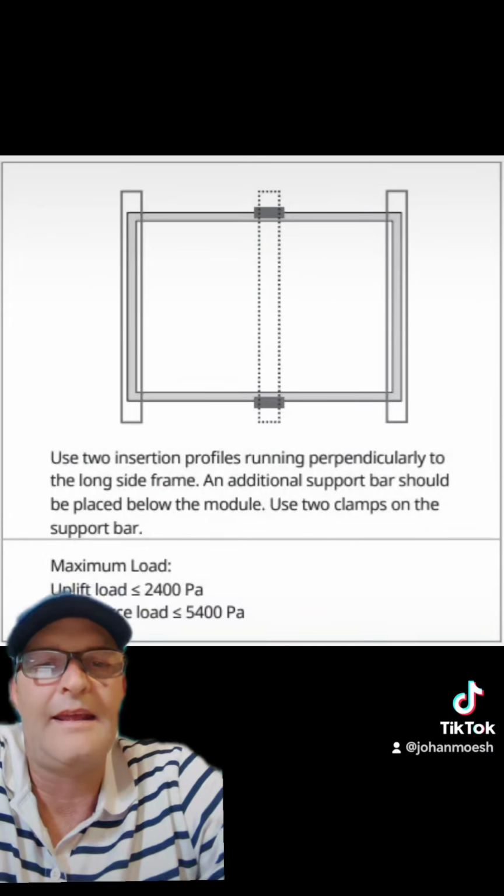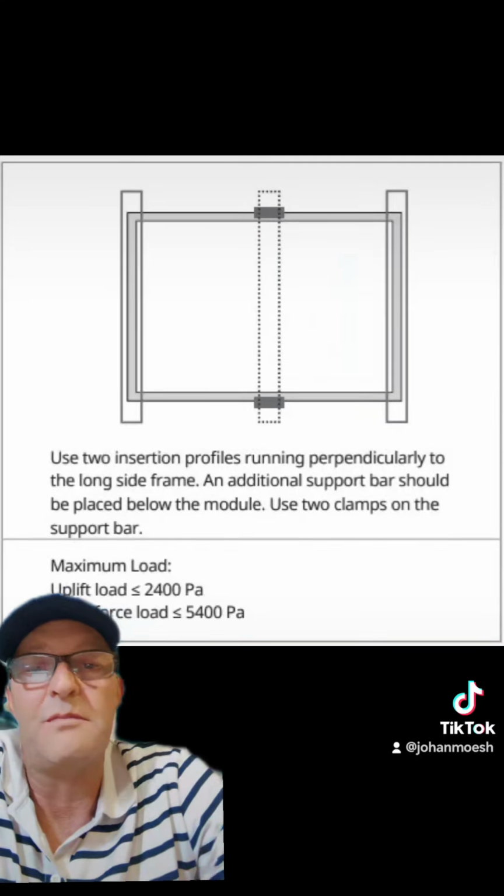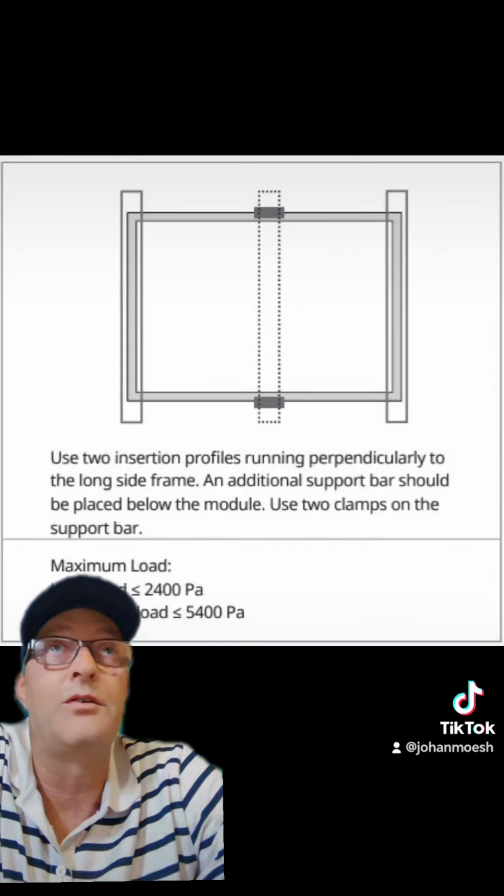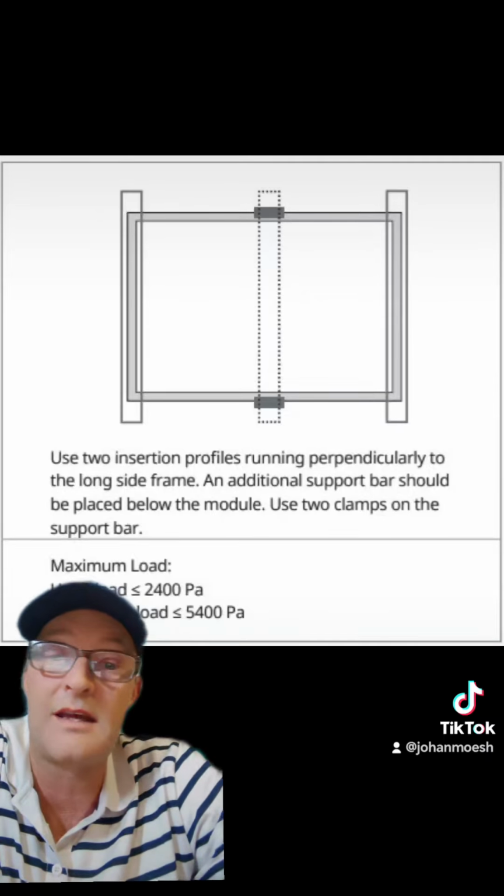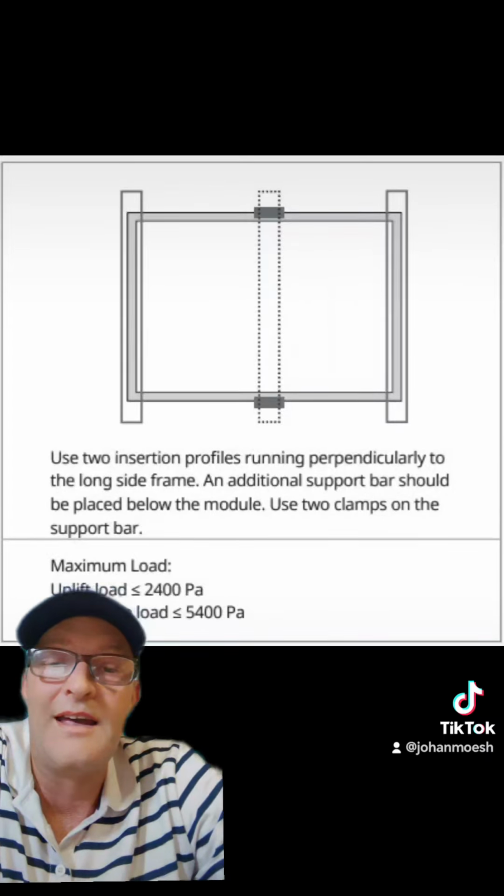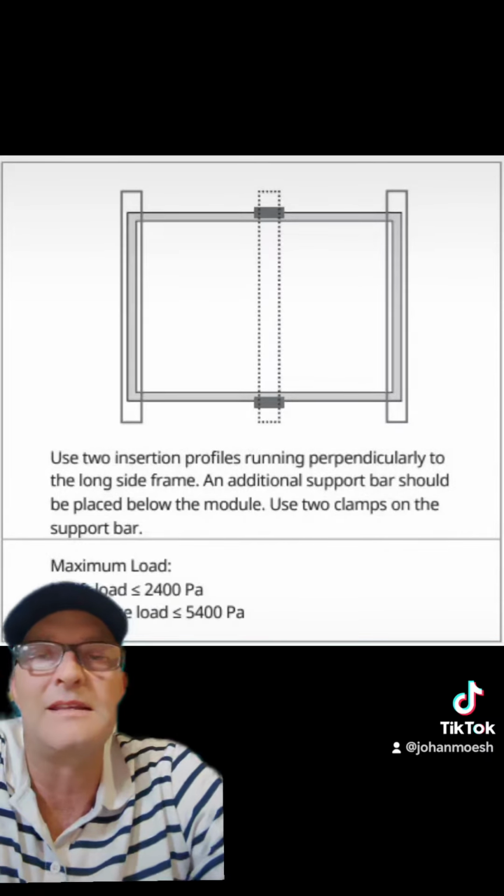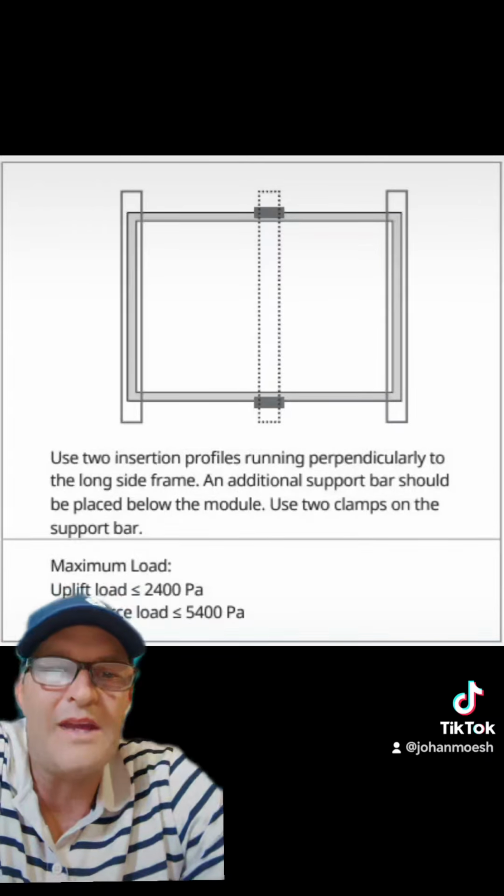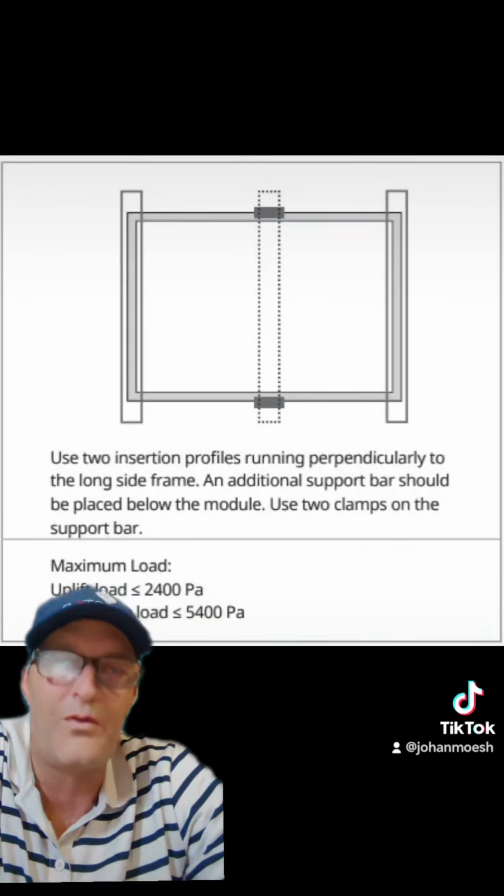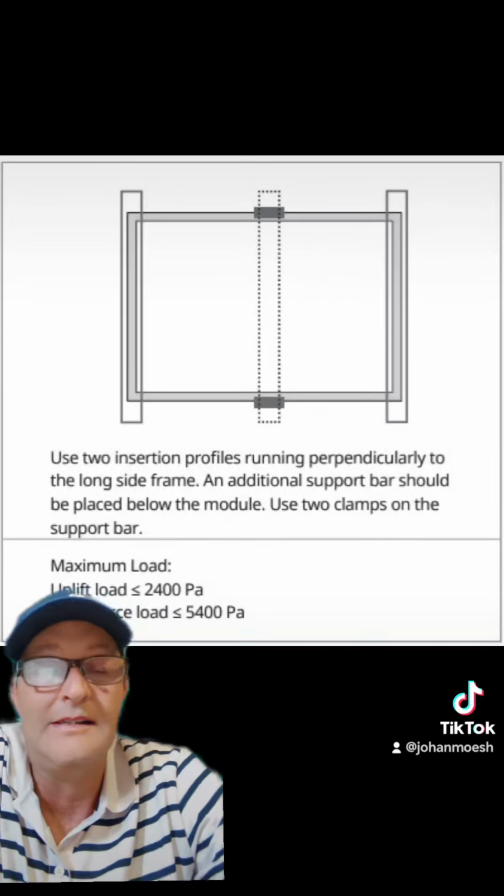RTFM. Read the freaking manual. But yeah, I hope it helps. Maybe you can see something if you're not 100% sure, maybe you're cleaning panels or something. If you see that, you can say to the customer, this is not correct. Yeah, so this is in the USA, it's not in South Africa, but these things happen. This was done by a big company. How could everybody on site go forth with this and not realize that they are doing it wrong? I don't know.